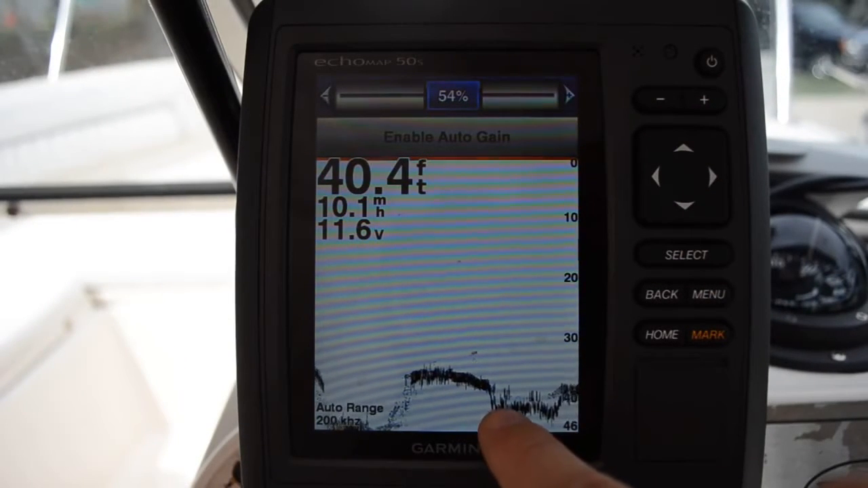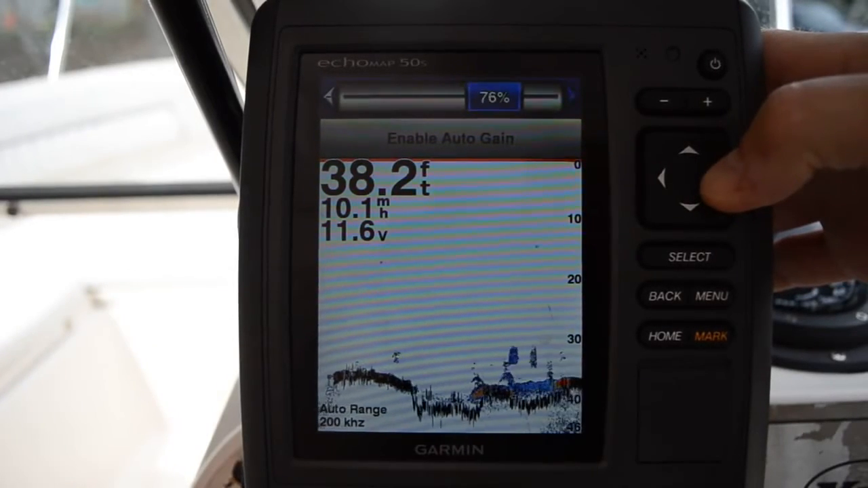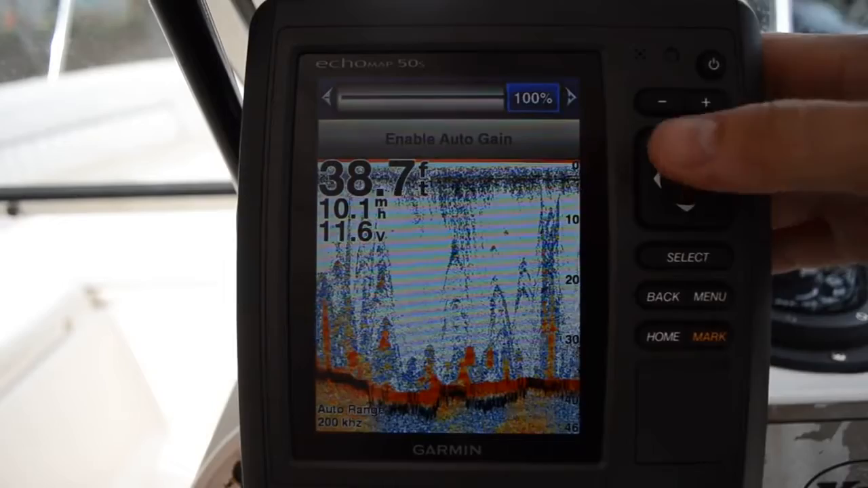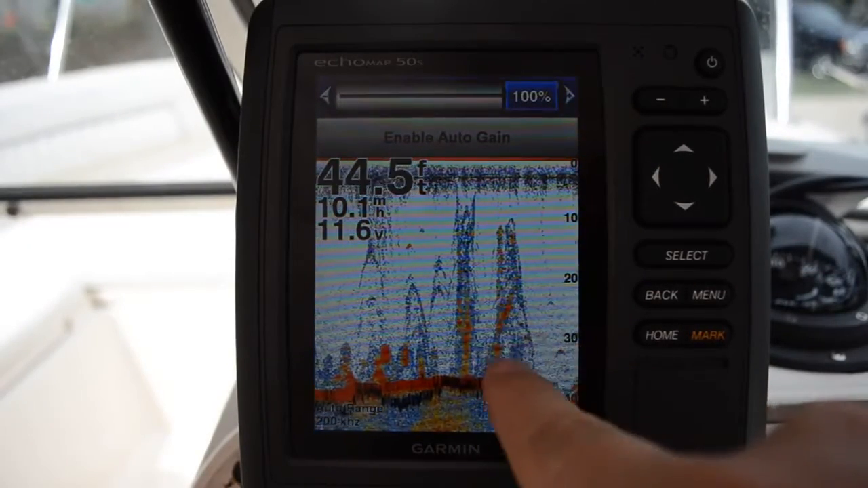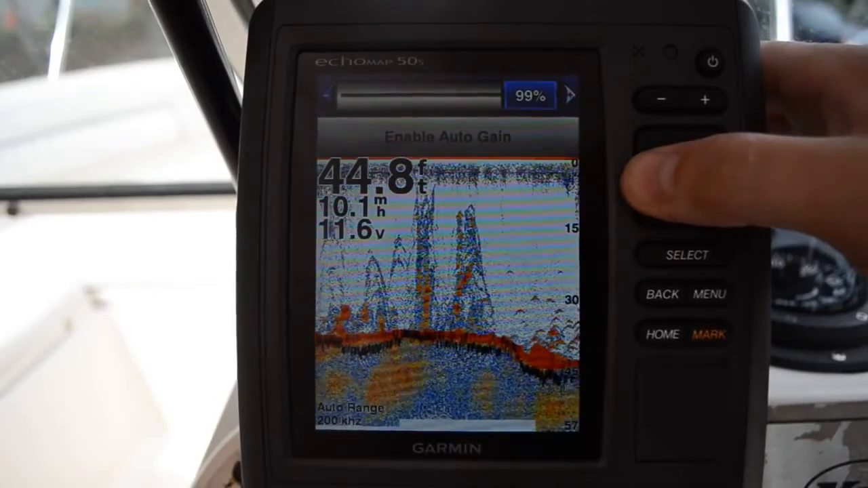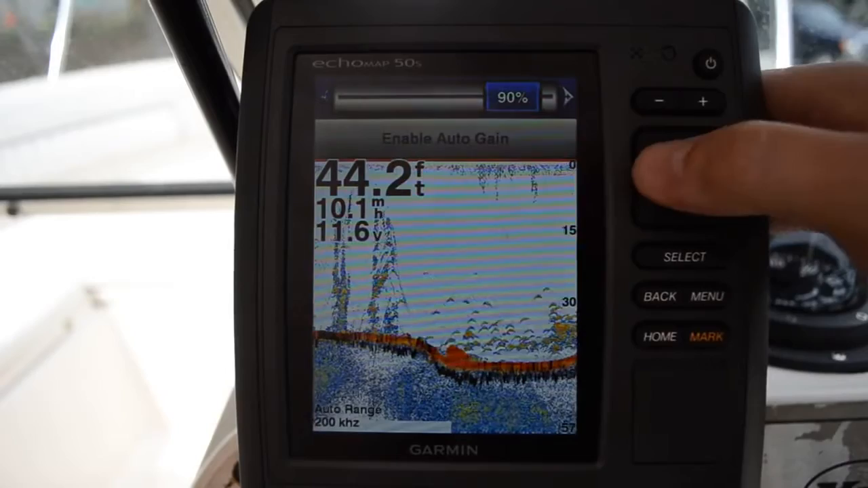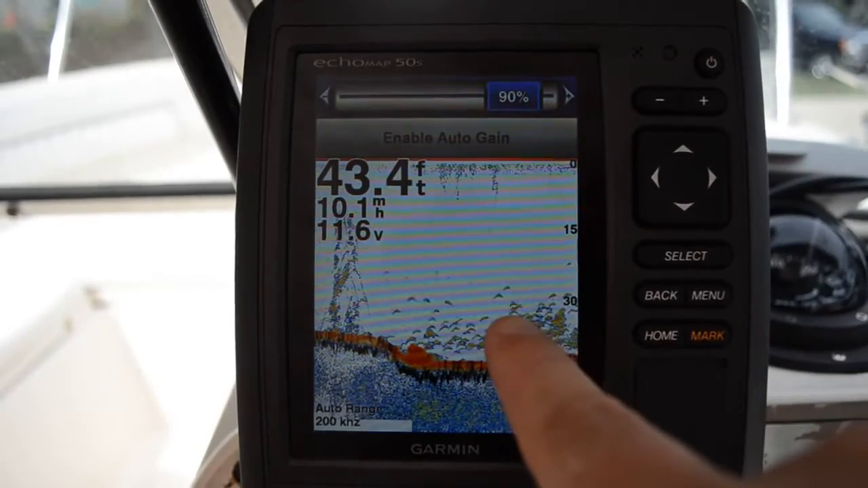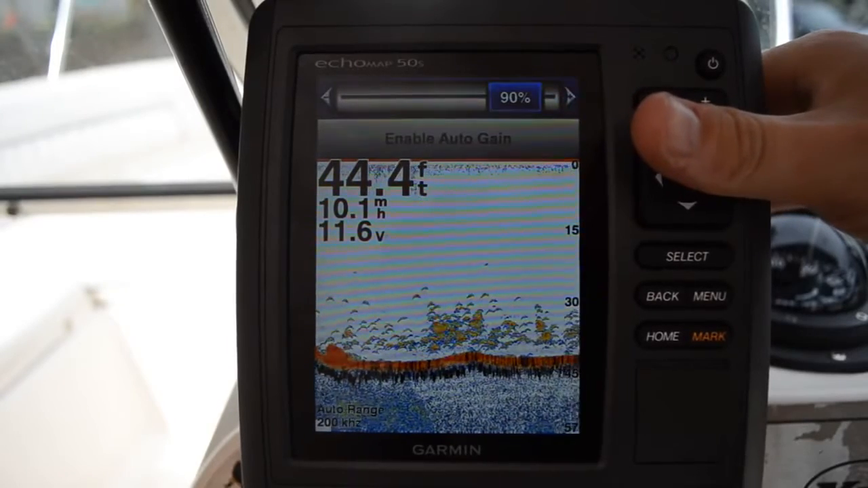If you look, as I adjust the gain, if I go down a little ways, you can see we don't get the same targets as we were originally getting. And if I turn it all the way up, my screen just fills up, and a lot of this could just be clutter in the water. So what you want to do is back off a little bit, just enough so that you don't see the clutter on the screen, which works out pretty well.